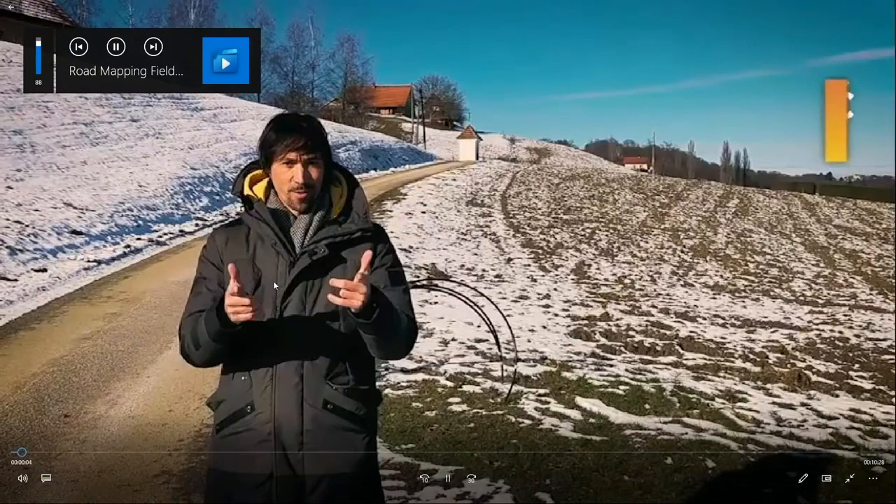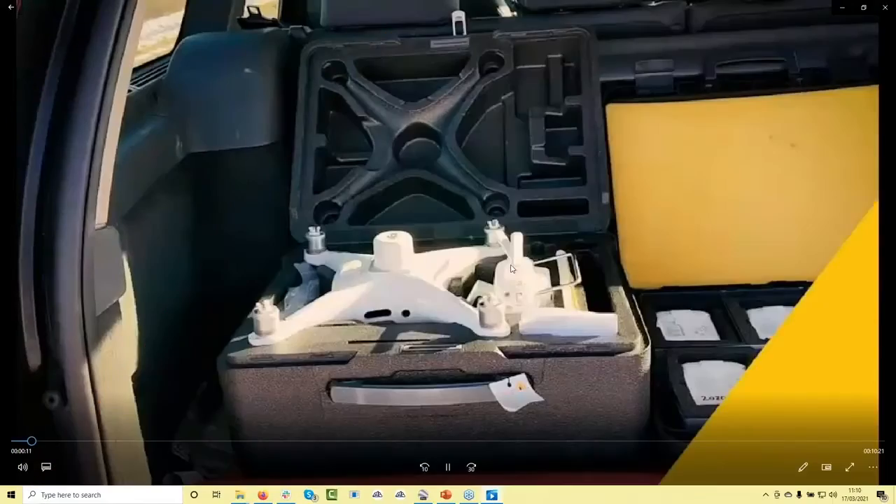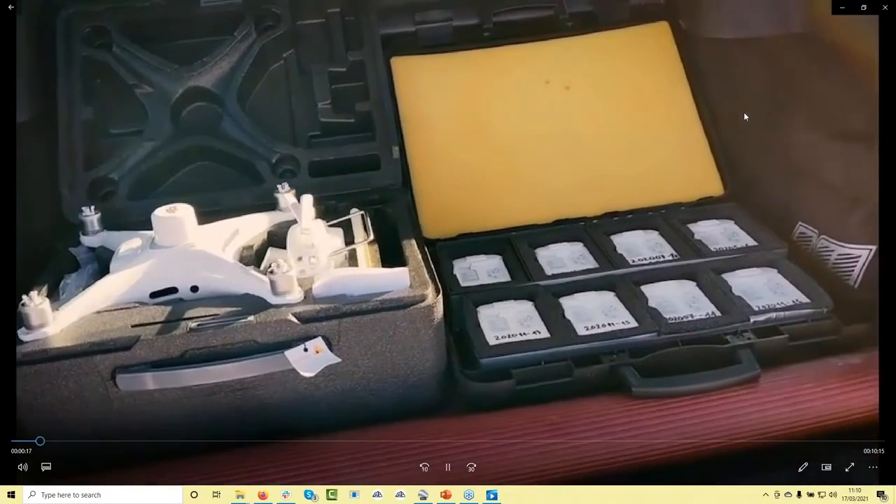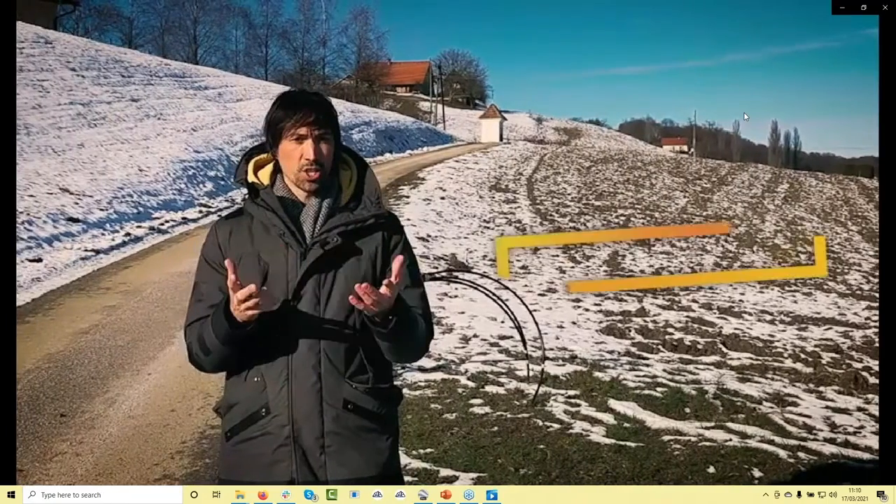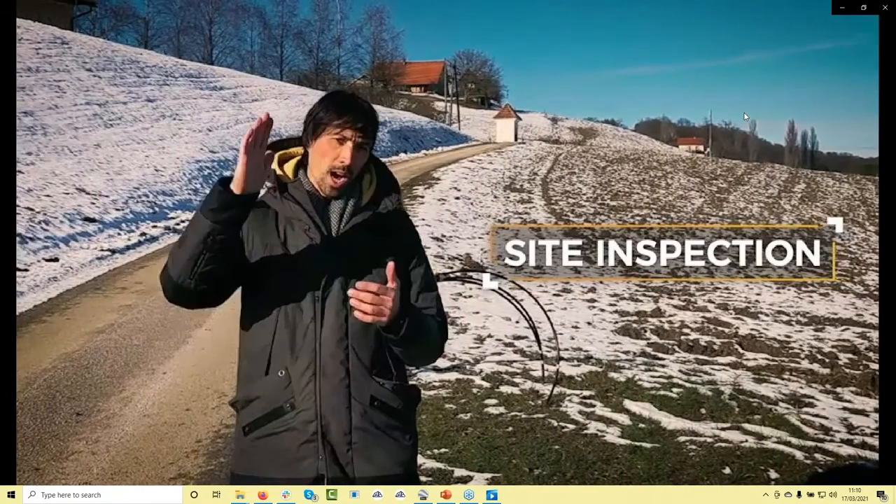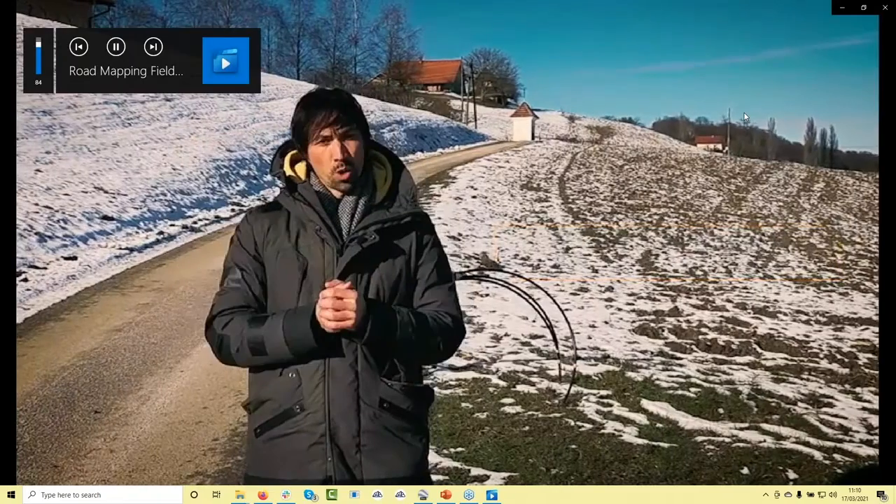Hi everyone, Marko here from 3D Survey. My goal for today is to map 10 kilometers of road. My equipment for today is a Phantom 4 RTK and a pack of 10 batteries. But before I start with mapping, I warmly suggest you first do a site inspection, because it's quite a long distance, the road can go really up and down, and because the drone is usually flying in a single plane at the same height, you don't want to hit something, okay?